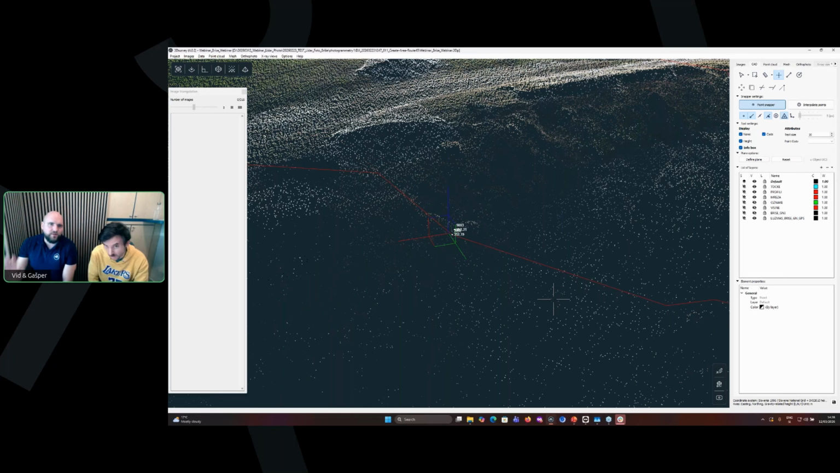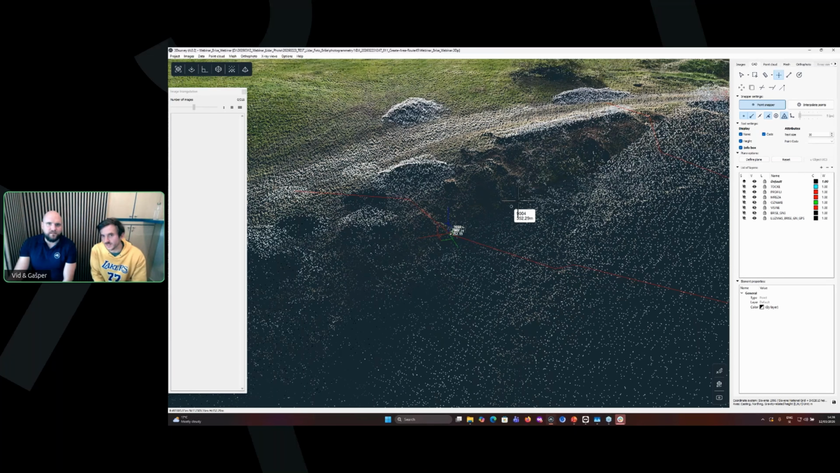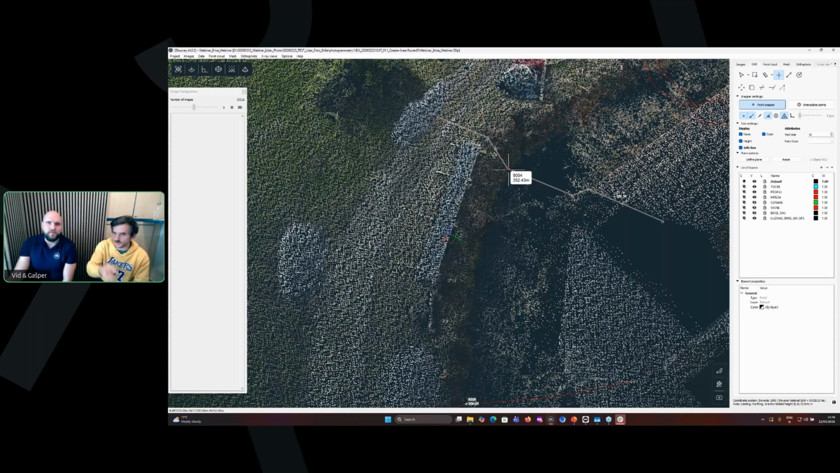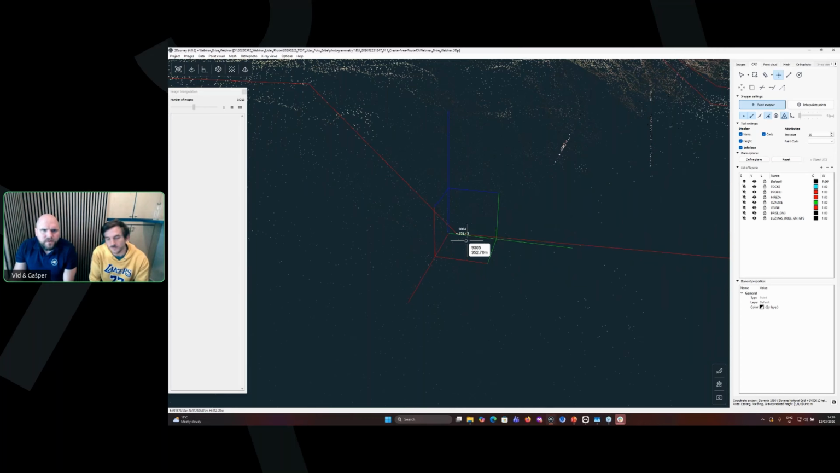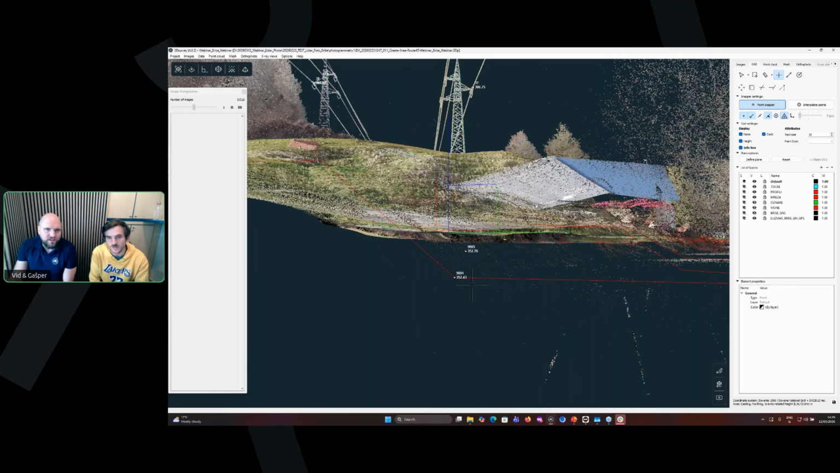I think that's because the vegetation here is very thick. The second thing is that with the stick you put it in the mud, and you're quickly 5 centimeters into the mud when measuring.